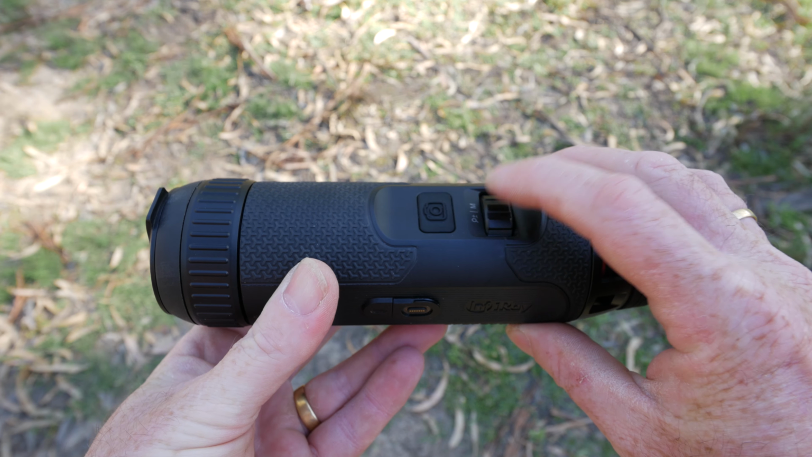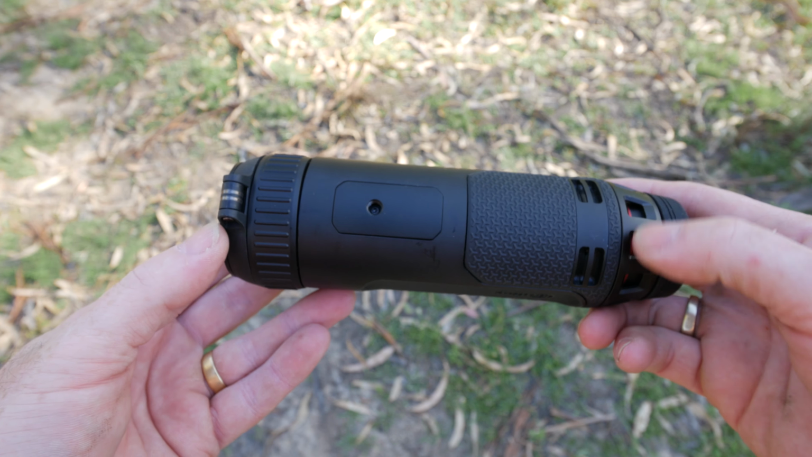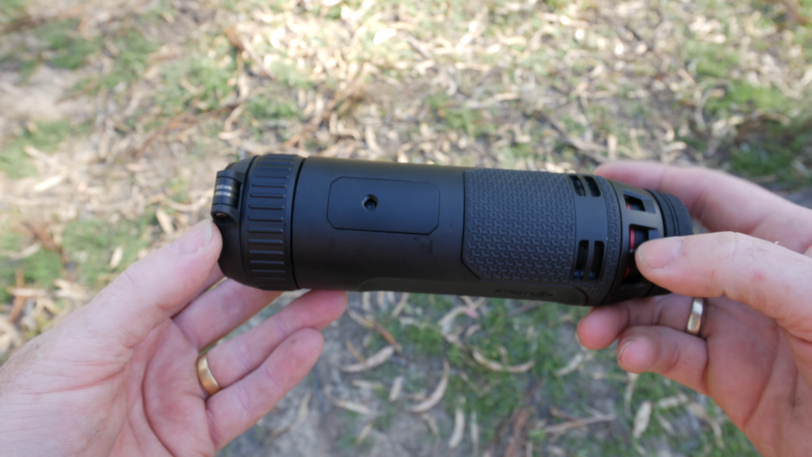There is one other little con I've found. The little hole in the bottom for a tripod to go into, I have found that they're a bit shallow. All the newer Infiray seem to be like it, so you've got to modify the little bolt that goes in there, otherwise you'll tighten it right up and it's still loose on there if you're running on a tripod. But as I said, there's an easy get around. You can fix that quite well. And that's probably about it for the pros and cons.